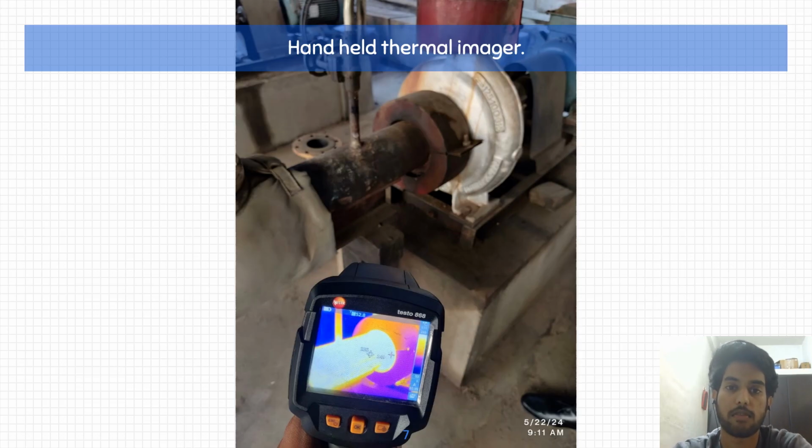This is an image of a handheld thermal imager which is pointed towards a booster pump of the thermic fluid circuit. This is the image that I captured myself because this is the equipment that I got an opportunity to use during my internship at an industry.